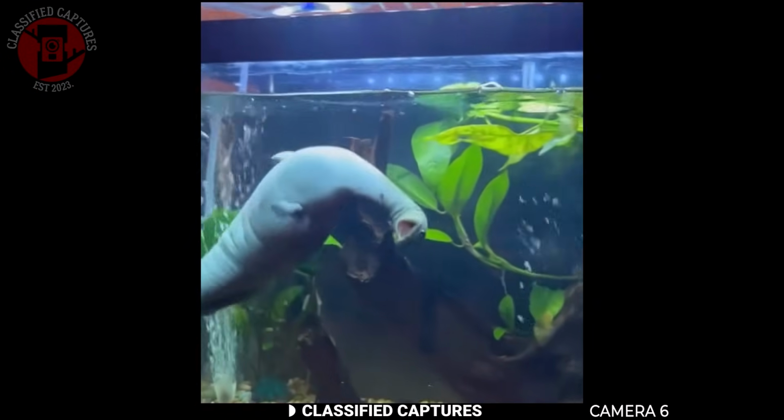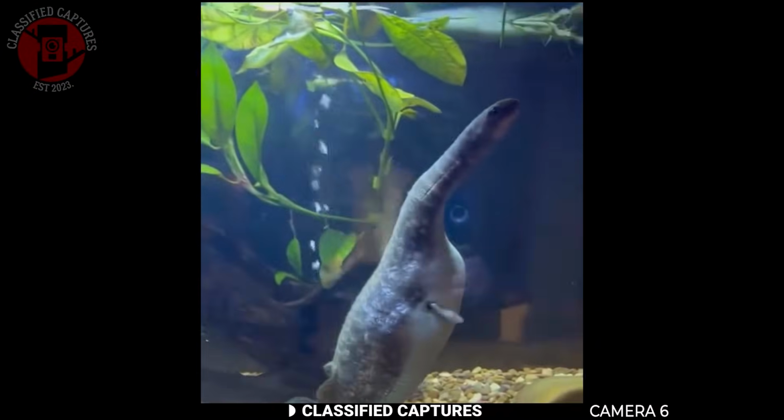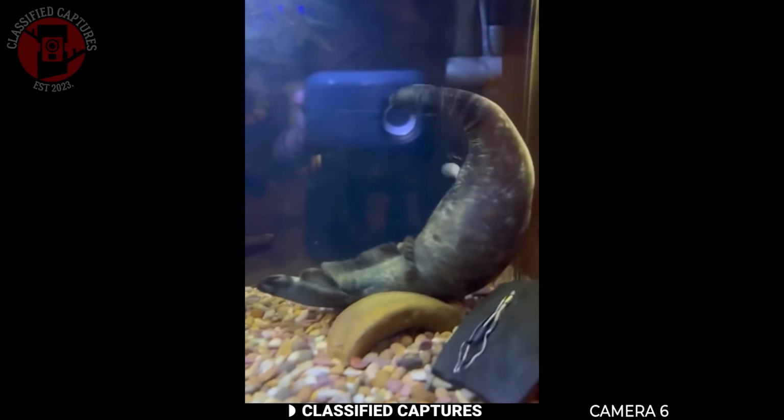Look at you, little guy. You really do look like a tiny Nessie. Those eyes are wild. Just cruising around like you own the tank. All right, buddy, say bye.